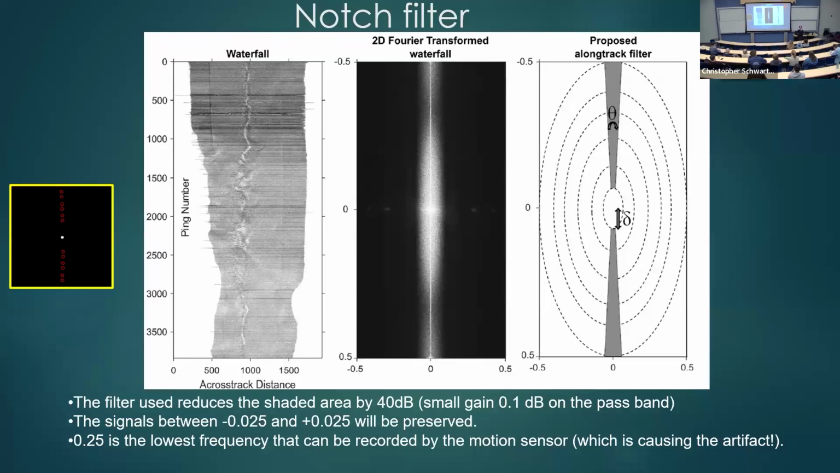And so we had the idea, but in order to make it work, sometimes you need to tweak the tricks a little bit. If you remove all the energy along track, you destroy the DC level of the signal. You're going to lose the average of the signal, the sea level. So you need somehow to stop. You cannot remove the low frequencies here. So which low frequency to remove? That's a scientific question, you know.